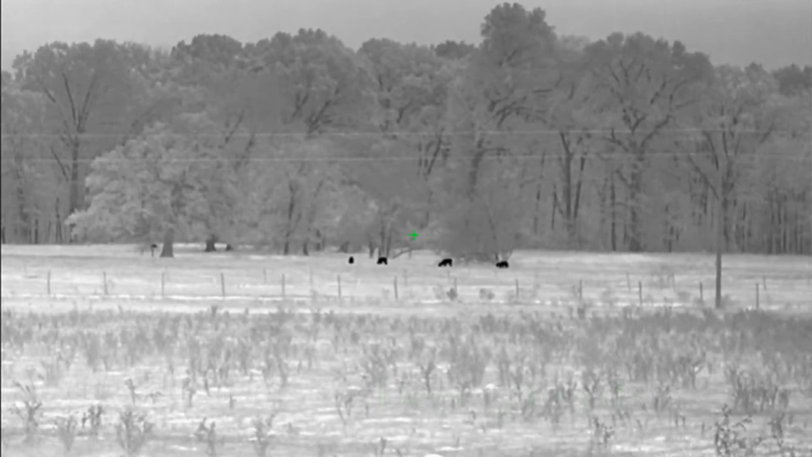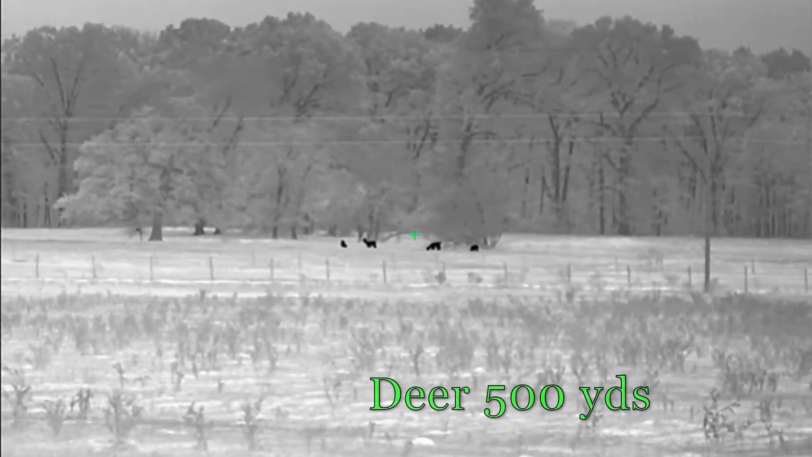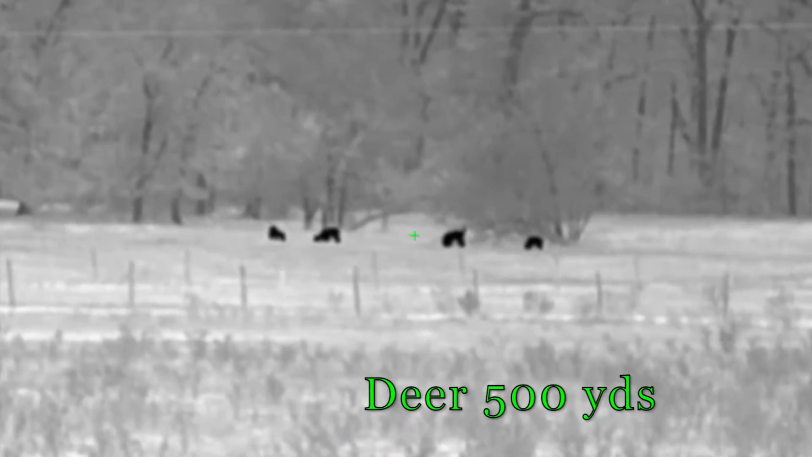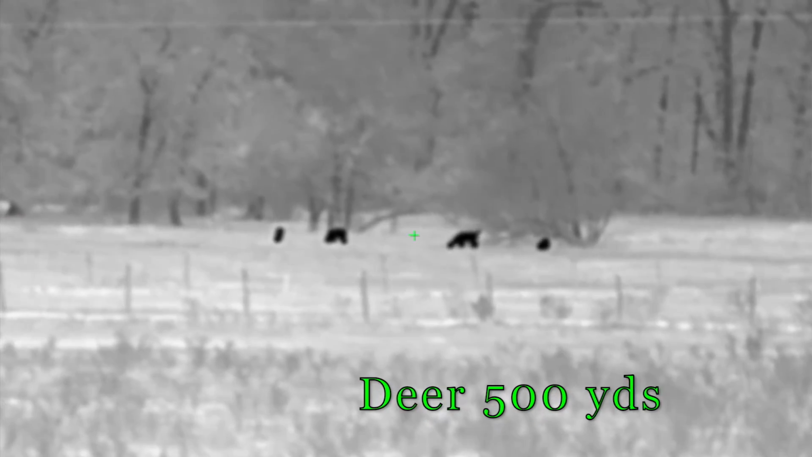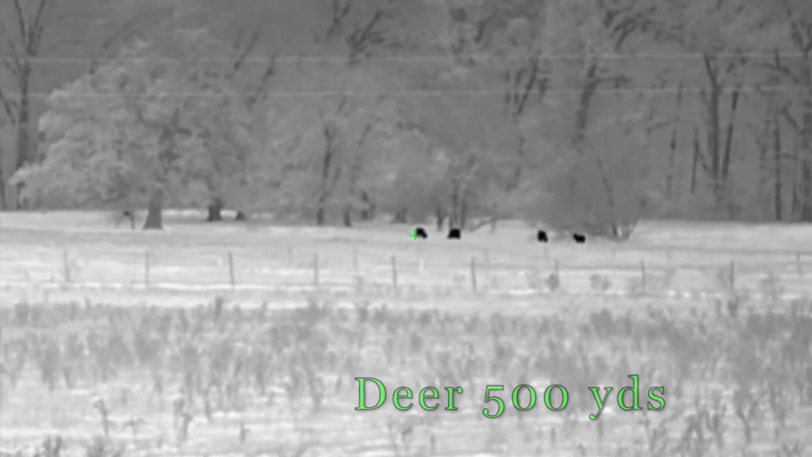And the other thing I noticed that I wasn't a huge fan of, that could be improved, is when you have this thing connected to the mobile app. If I was trying to pan, scan back and forth in the field while connected to my phone, whether I was downloading a video or just using the viewfinder, the screen seemed a little bit more choppy than it does when it's not connected to the mobile app.